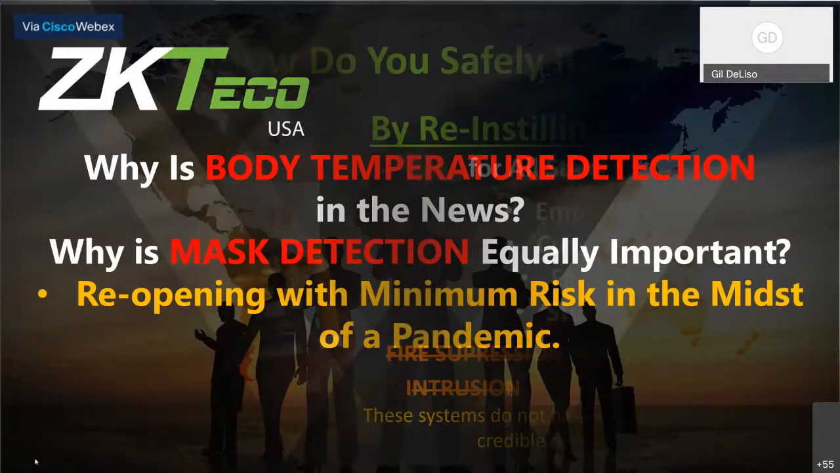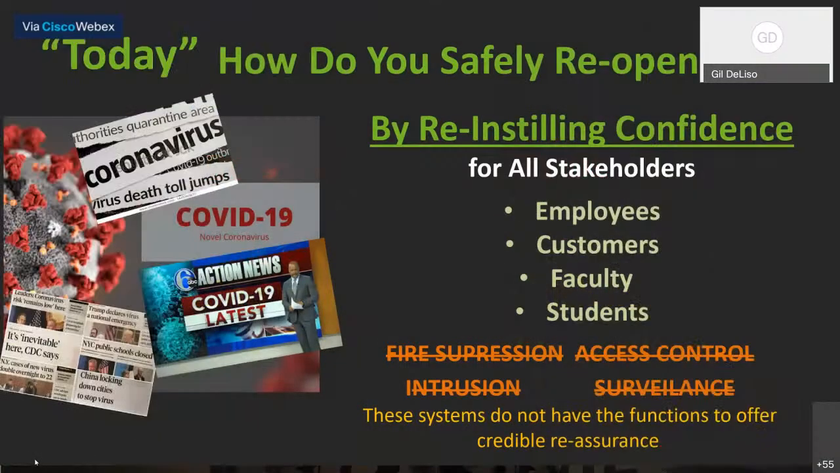The whole point really is how do you safely reopen and instill confidence in all the stakeholders that are involved in a facility: employees, customers walking in, the faculty at a college, students, etc.